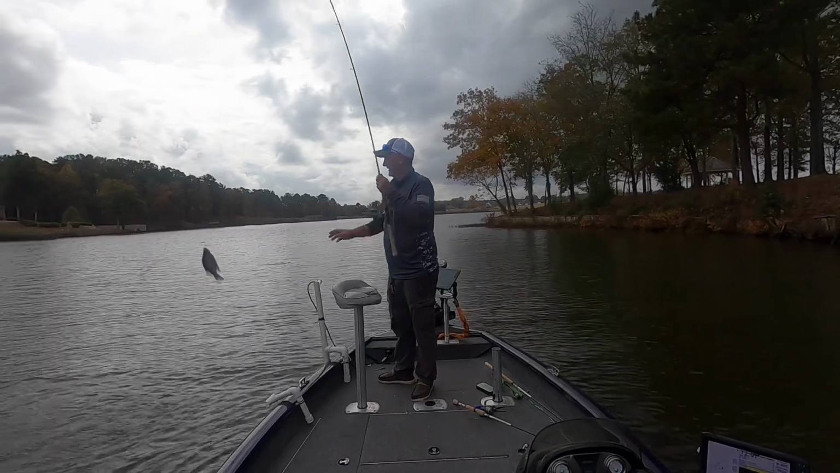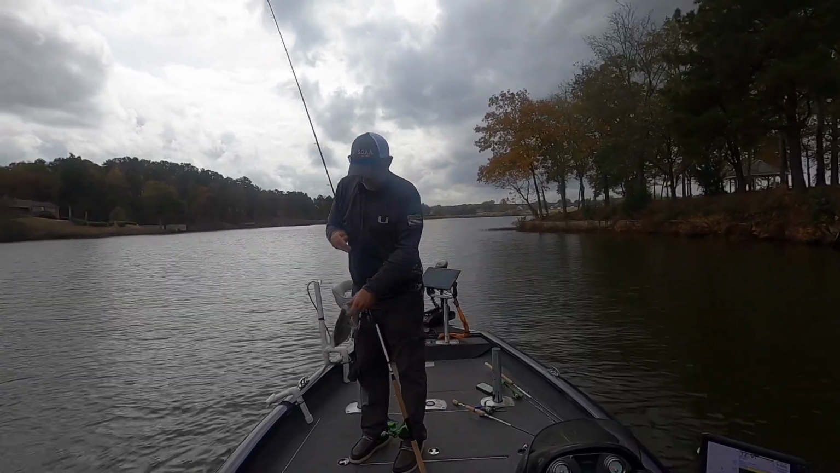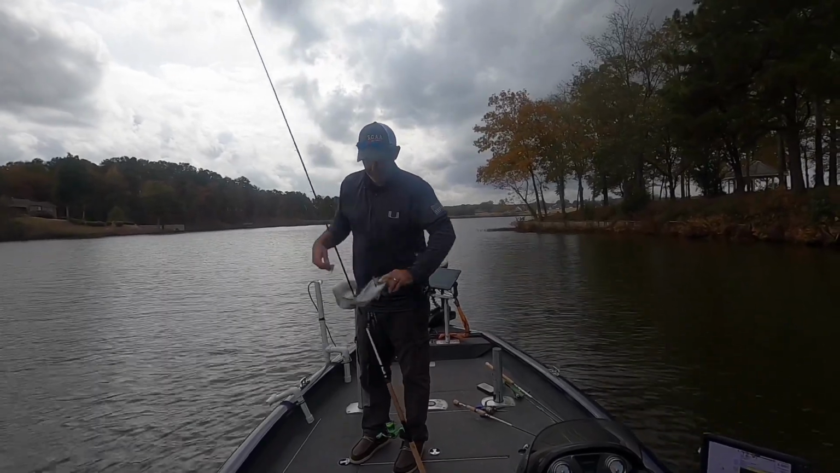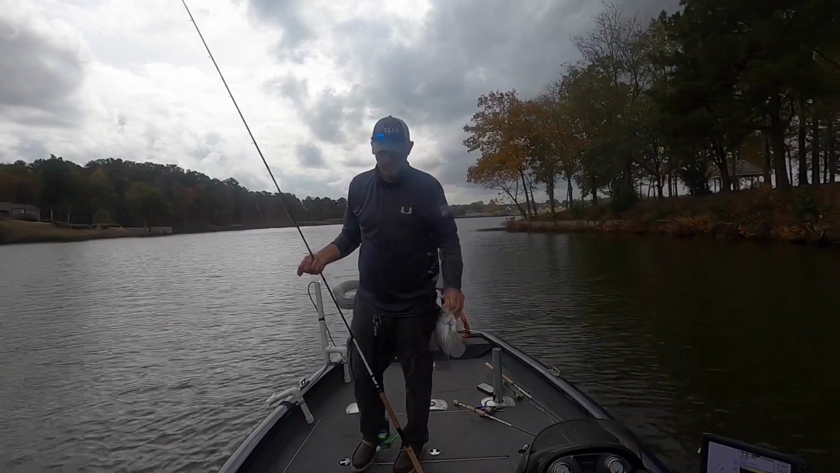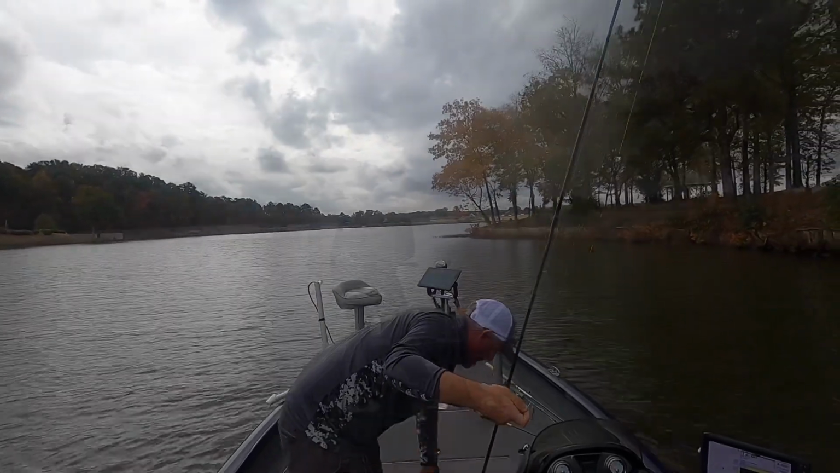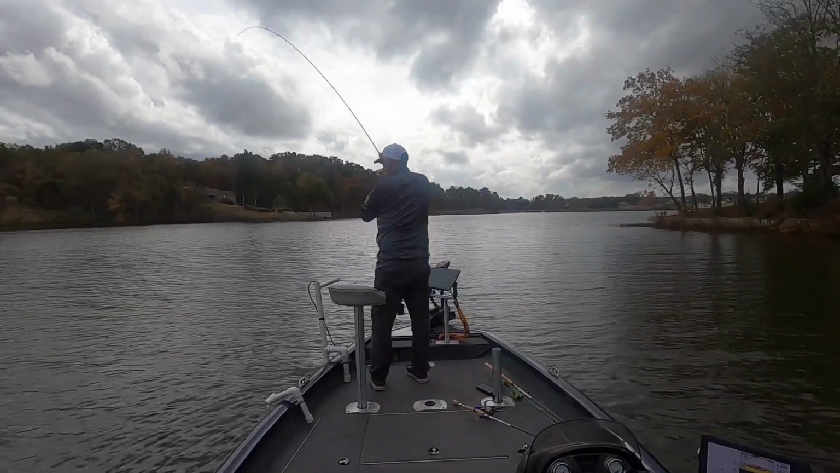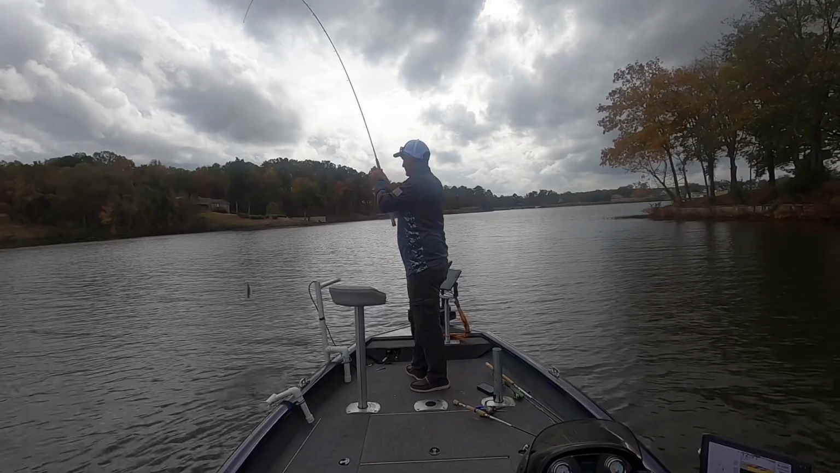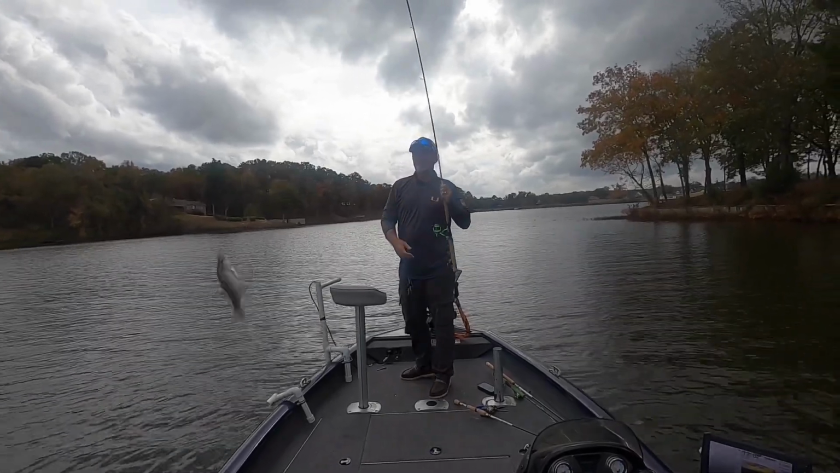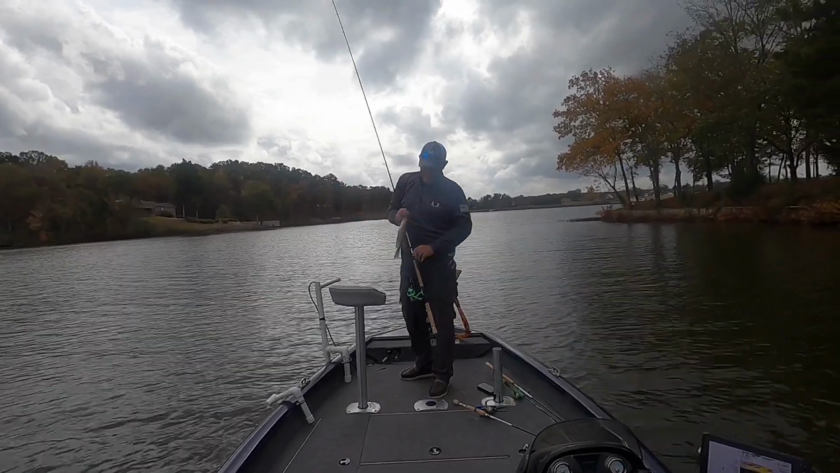Getting bigger. I've waded through the little ones. Good box fish. Minnow? Yep.